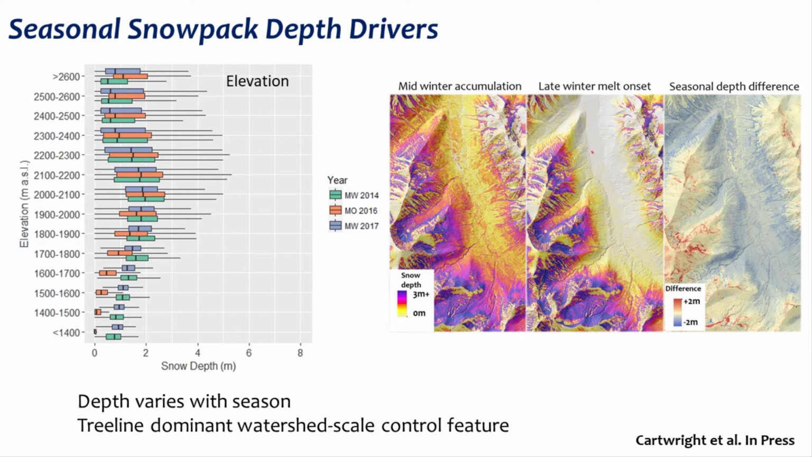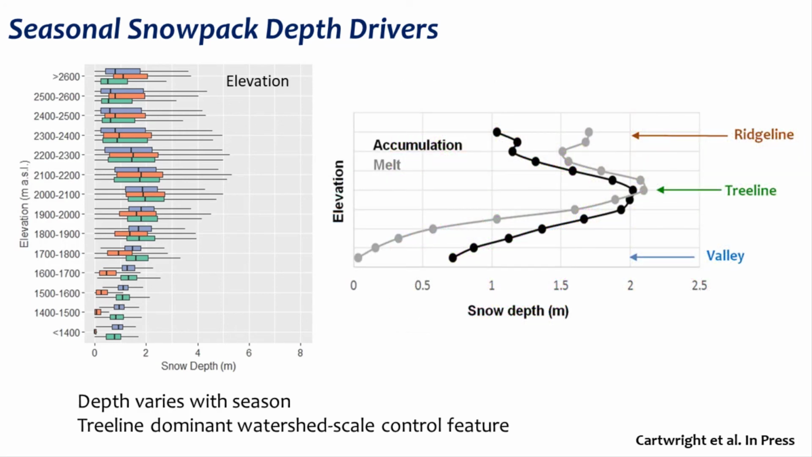Despite the obvious depth variations between mid and late winter, elevation was consistently the dominant control at the watershed scale, with maximum depths occurring in the treeline zone between about 1900 and 2200 meters above sea level. Indeed, the data suggest treeline acts like a pivot point such that depth accumulates quickly in this zone and persists with limited variation while valley snow melts out and alpine snow continues to accumulate.